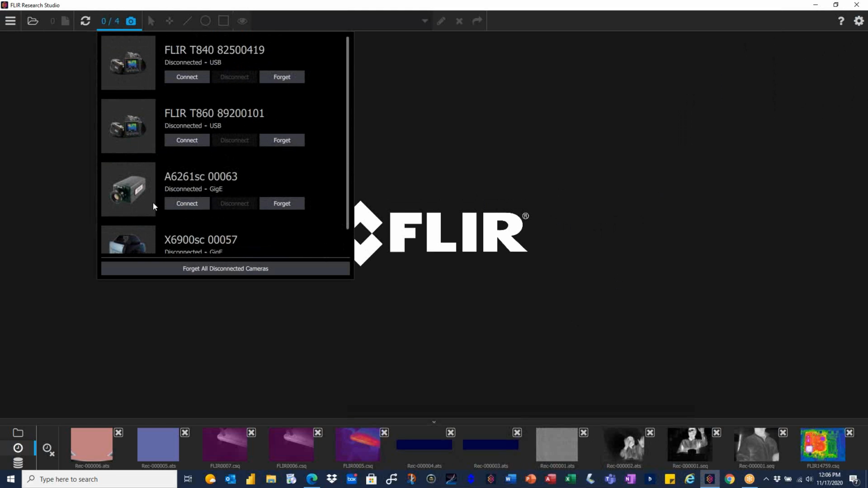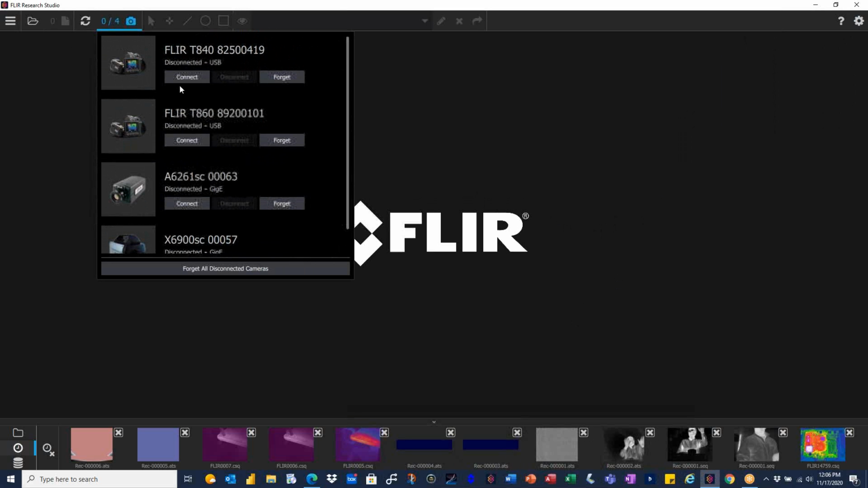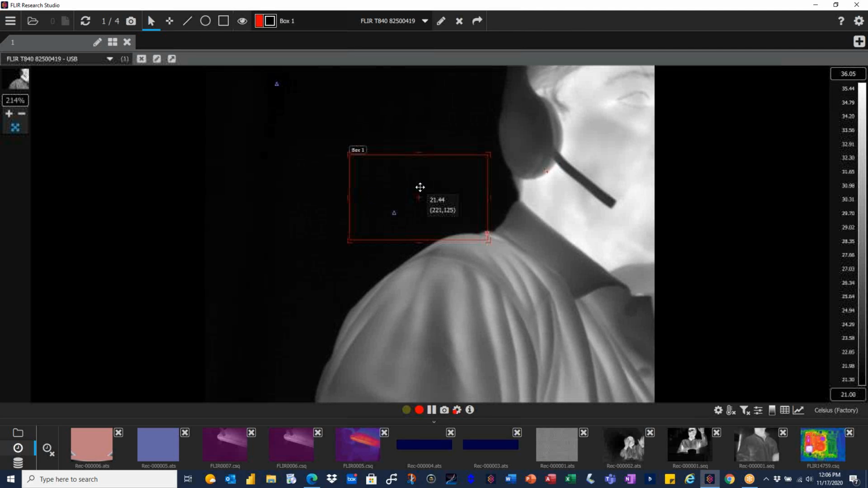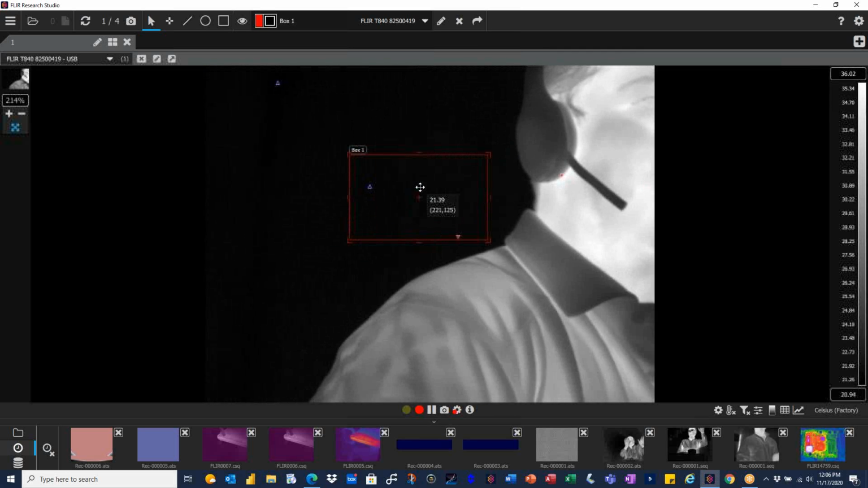So I'm just going to do one connection right now, and you can see some of the cameras I've had connected in the past that it still remembers automatically. If I do reconnect to those cameras, it would automatically have all the settings preloaded. In this case, I just have the T840, so I'll connect that up. As it's loading, you should see I'm going to be in live view very soon. Here I am. Hello, everybody. I'm standing sideways to the camera.